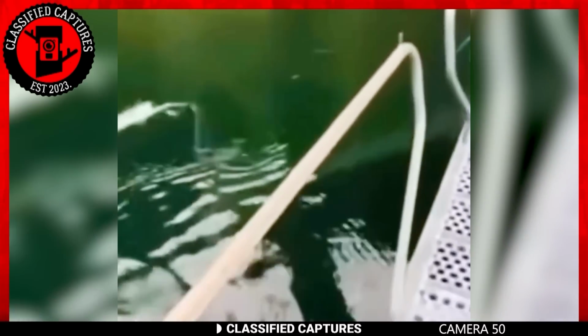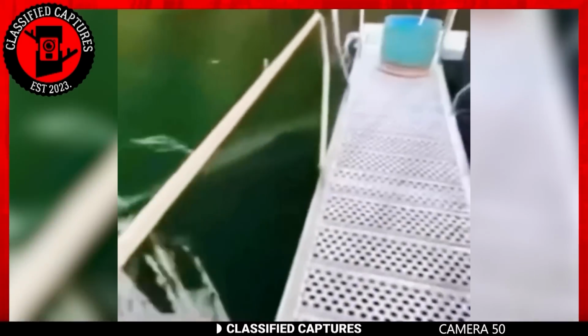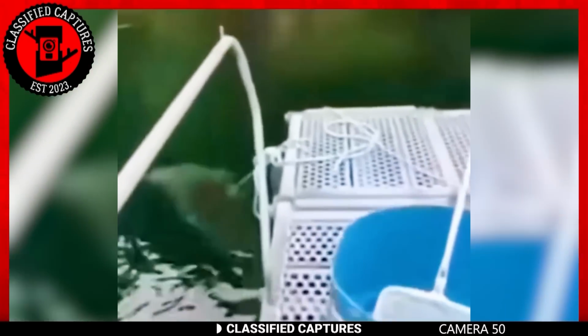Now let's dive into a classic Canadian tale that's been circulating for quite some time. Picture this, a tranquil Canadian lake, the kind of place where you'd go for a peaceful day out. But here's the twist. Beneath that calm surface lies a mystery that's kept locals buzzing for ages. Enter the mysterious creature, the one that doesn't fit into any neat category. It's not a whale, not your typical fish, and certainly not your everyday lake dweller.